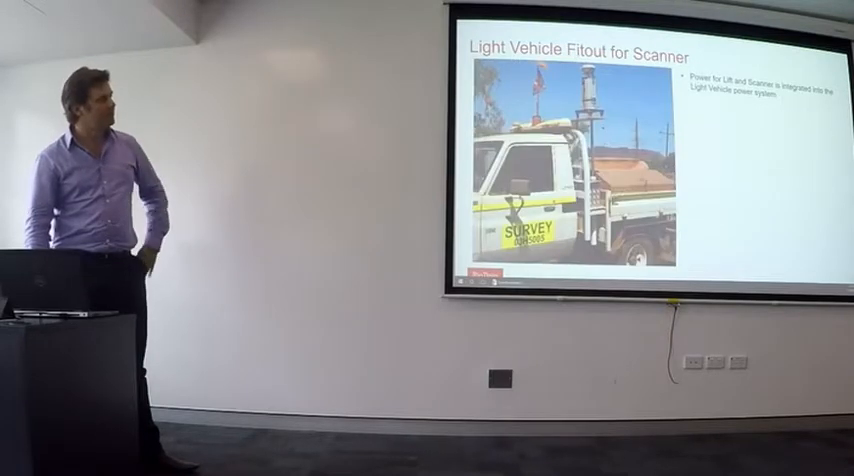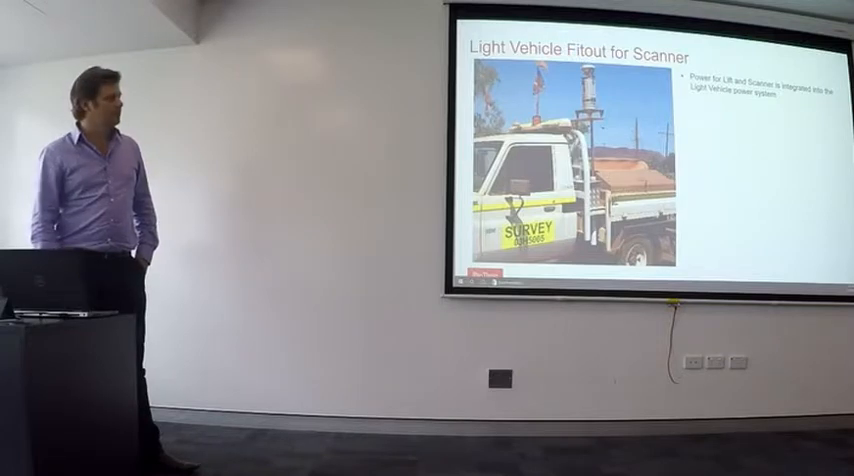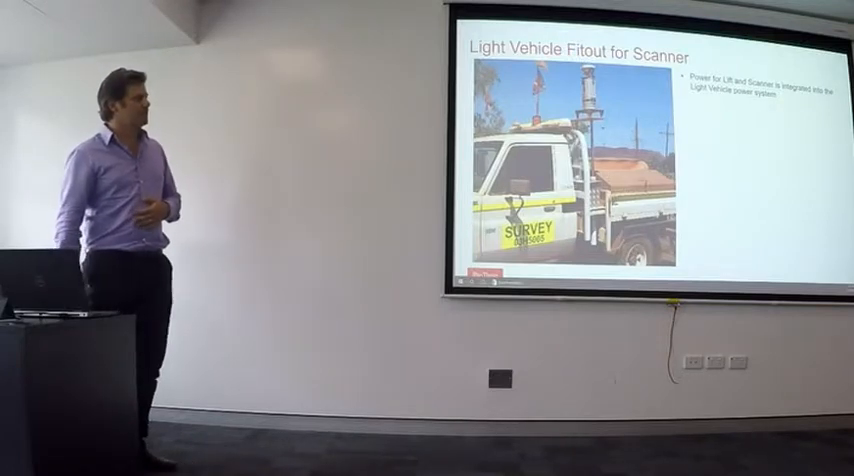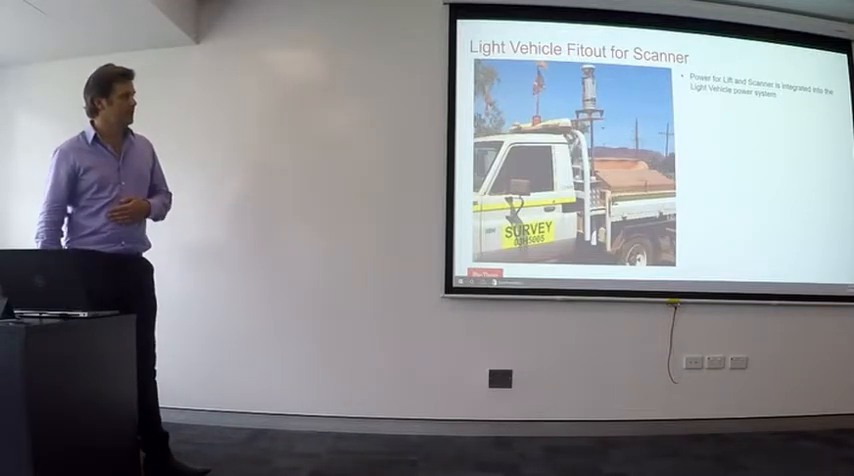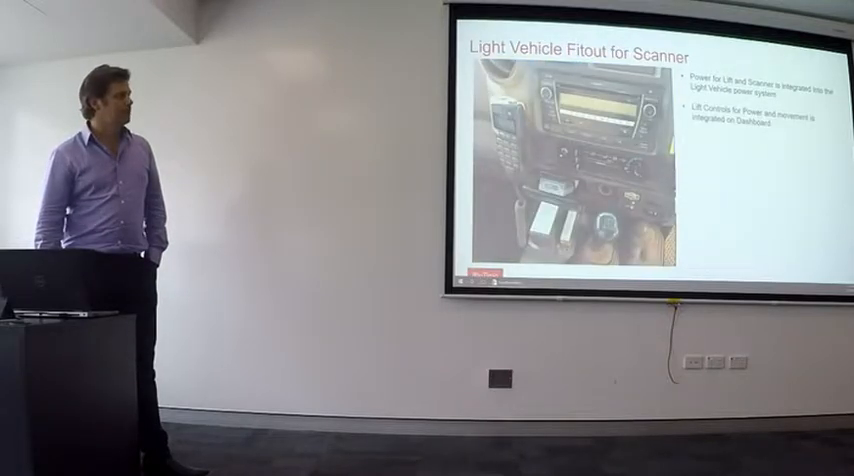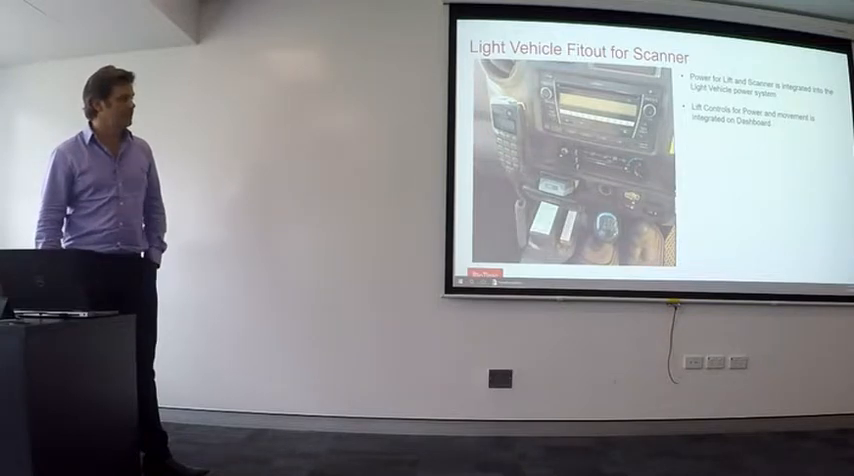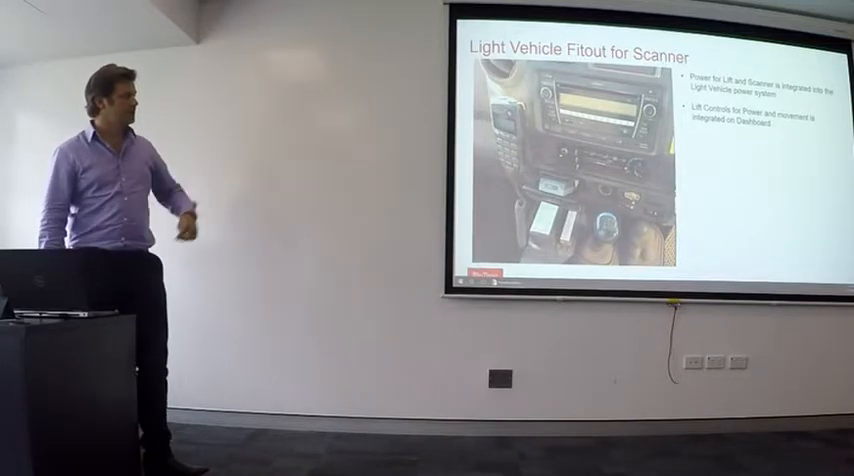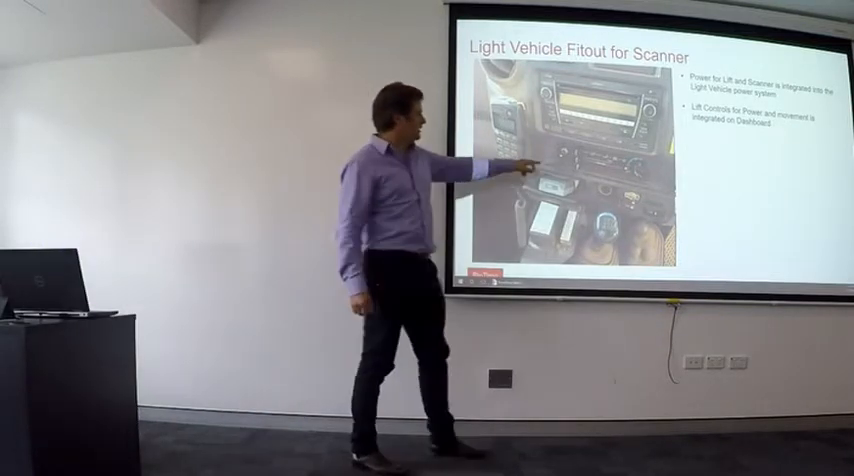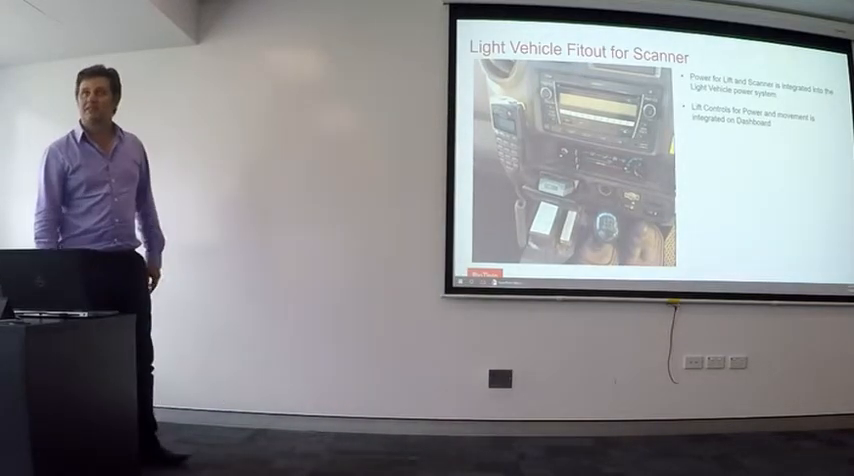Sorry, the power system is all integrated into the vehicle, so it powers the scanner and the lift. We have to have an extra battery in our vehicle to keep the power, as the power for the lift is quite substantial. Lift controls are on the dash, with power for the lift and for the scanner, and an up and down switch. It takes about 10 seconds for the lift to go up or down.